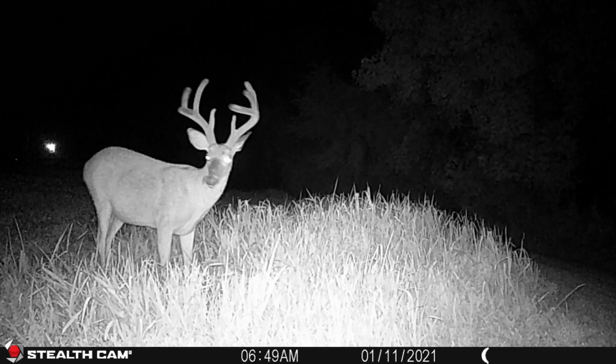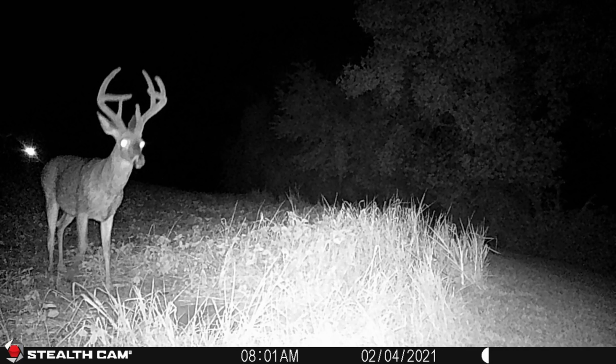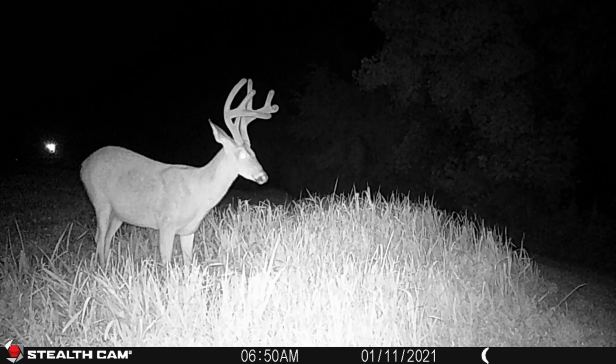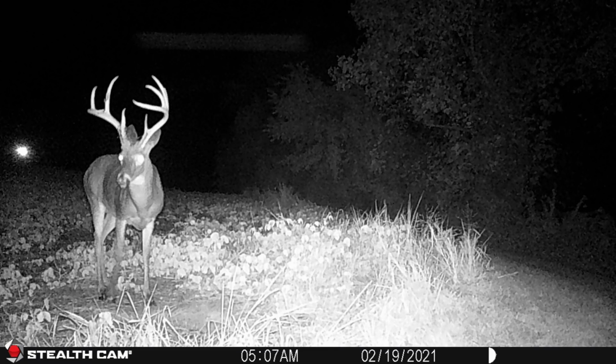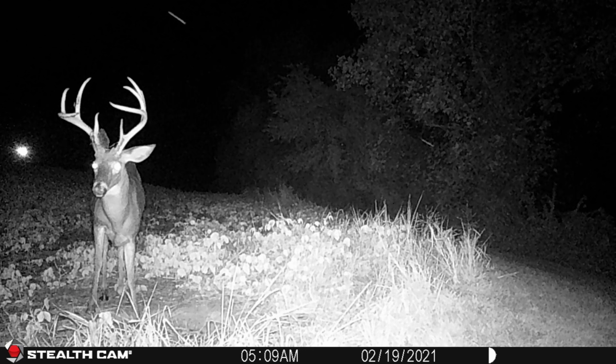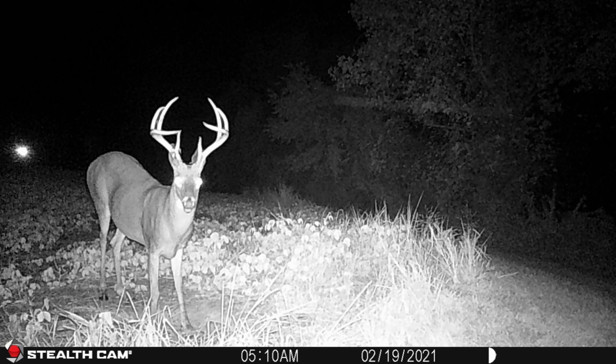Now let's get to Barney. So Barney showed up in the bean field 3 times, twice in velvet. So got some real nice pictures of him here. Just a tank of a deer. But then here he showed up without his velvet, and the deer is still as big as he was. Honestly, almost looks bigger, but he is just a bruiser of a deer. Like, oh my goodness, this deer is huge. What an absolute deer.